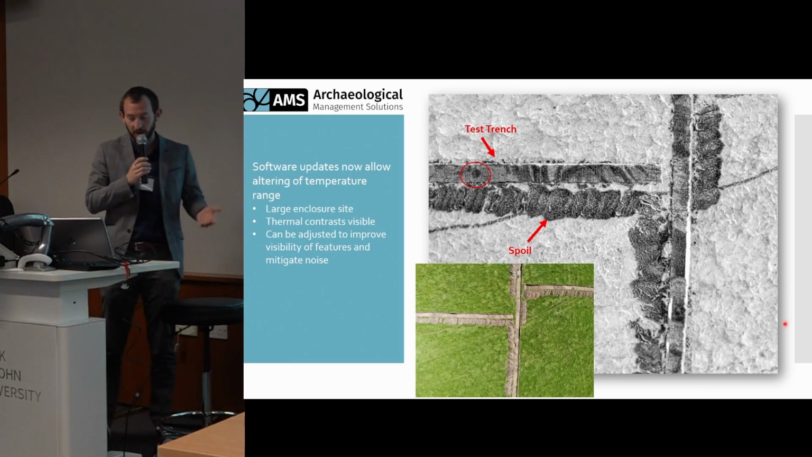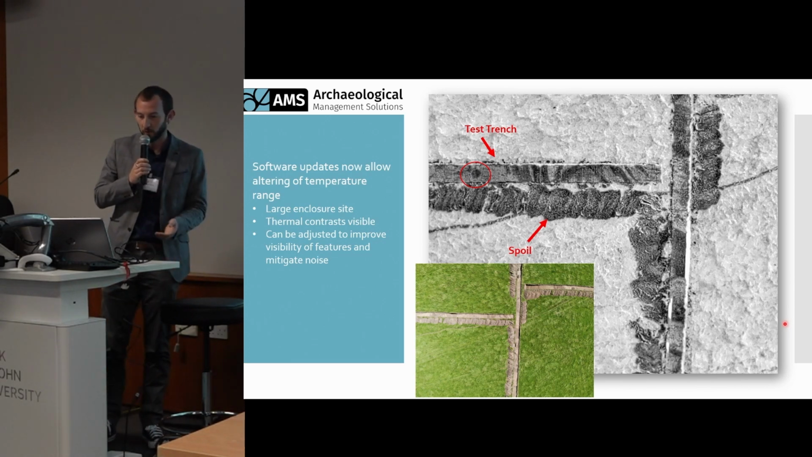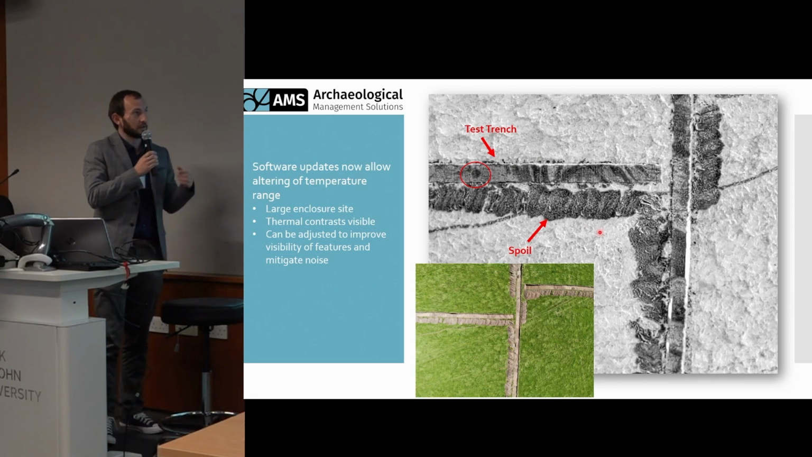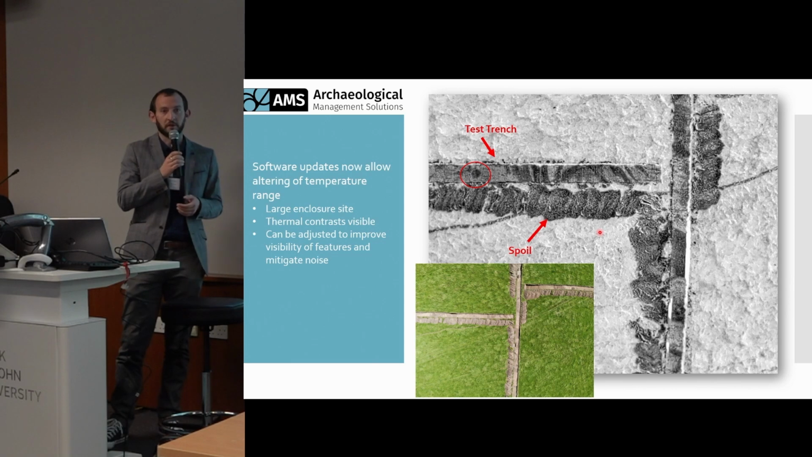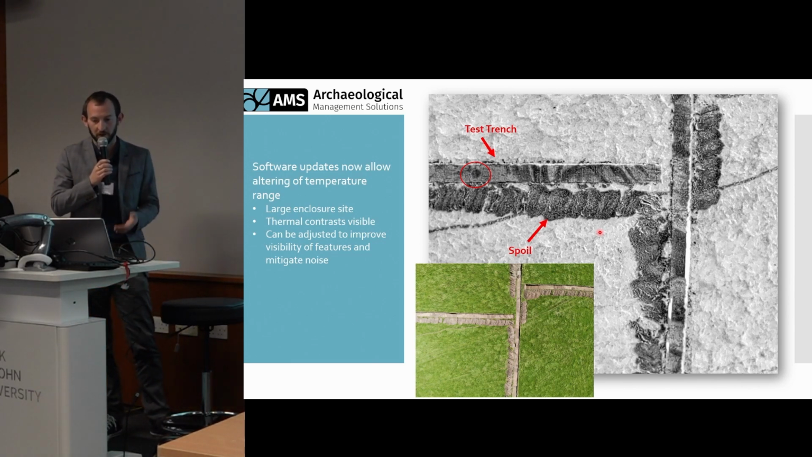So this is another testing site, which is a bit more recent, and as you can see, the thermal contrasts are much more visible here. These linear anomalies are ditch features that were identified in the magnetometry data and again in testing, and then a pit feature in this area here. So as you can see, the spoil and the vegetation that impacted the visibility of features at the last site, it was much easier to mitigate against this for this site and focus on what we're really interested in.